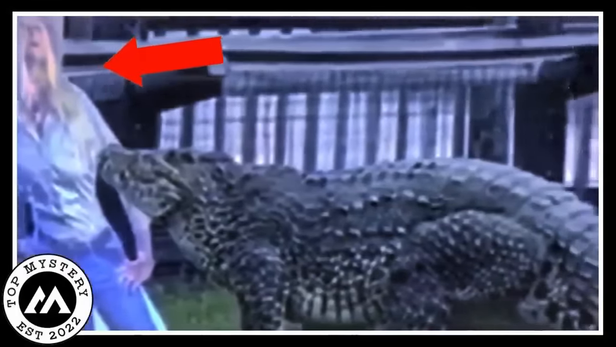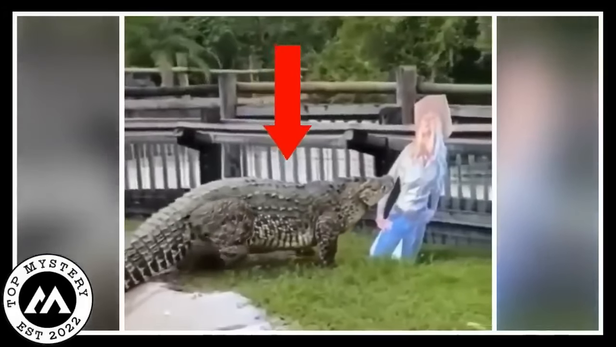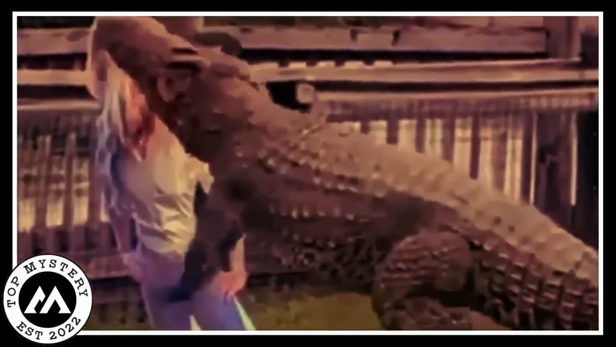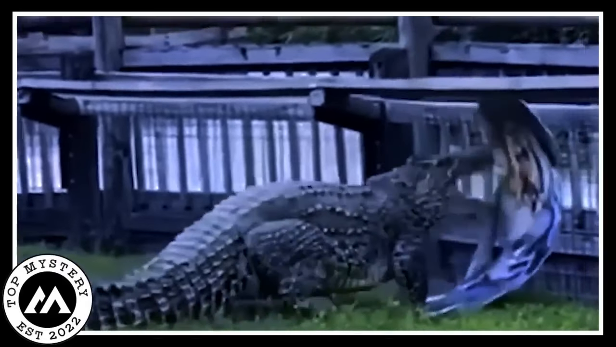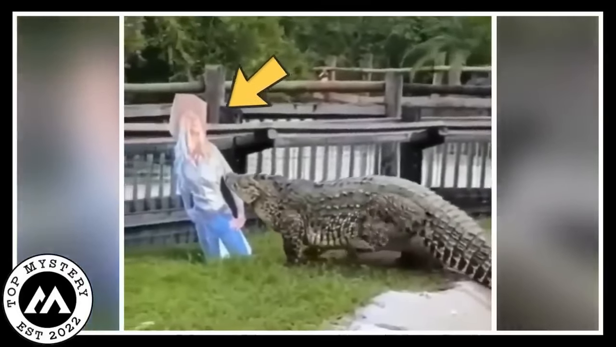So, guess what? Mr. Gator decides to go all action hero on the poster, thinking he's defending himself from danger. The trail camera caught the whole scene. This gator launching an attack on a harmless piece of paper. Imagine that. It's like he mistook a poster for a human threat. The poor thing was just standing there all straight, minding its own business.